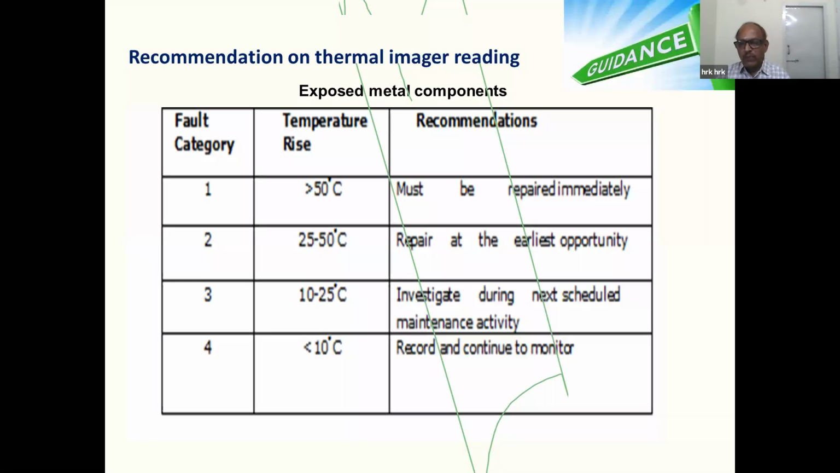If it is more than 50 degrees above the atmosphere, so if the ambient is 32 degrees and it reaches 80 to 90 degrees, then there is some serious problem. We will see what problems can come in an electrical system. They have to take immediate corrective action, otherwise it may result in failure of the equipment or a huge fire.